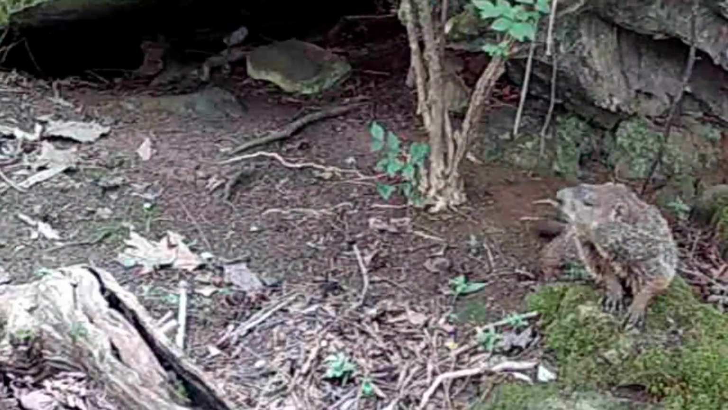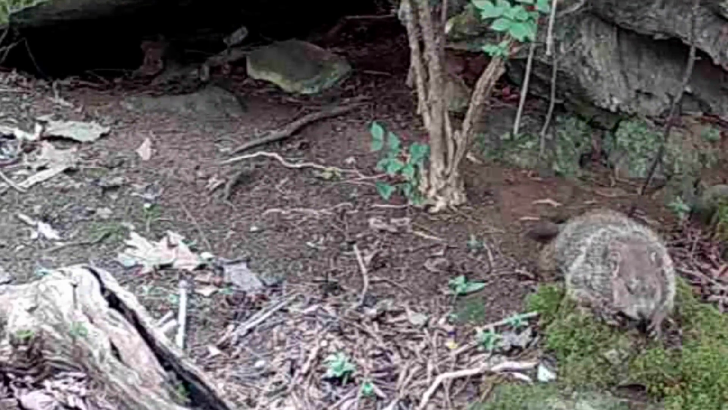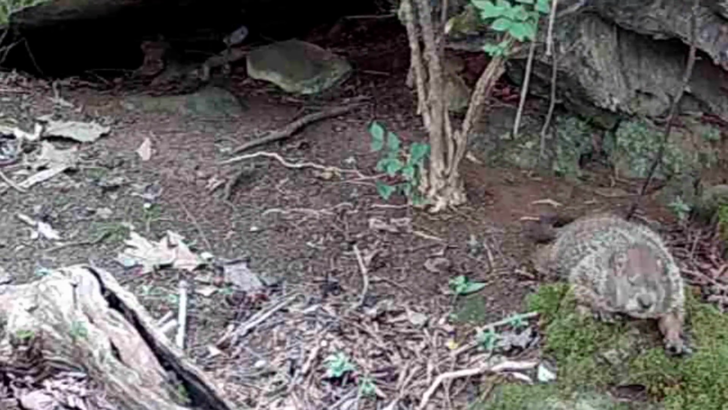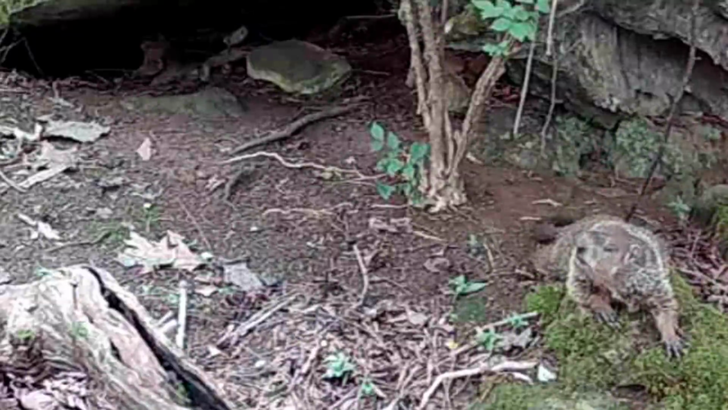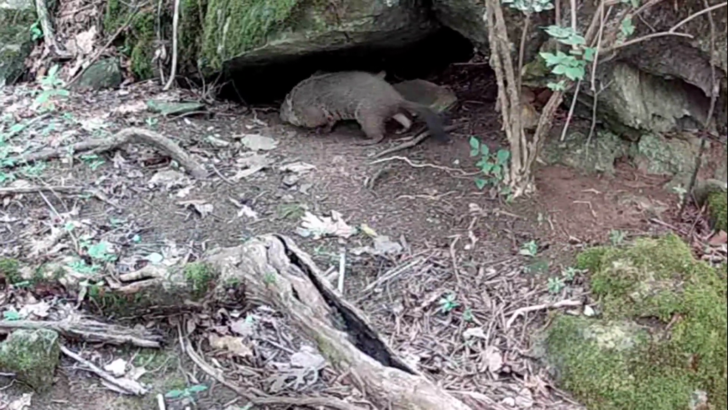Well, on a hot day, ain't nothing better than doing what Dirty Dan's doing. Just stretching out on a good old cool rock there. Taking it easy. My kind of day. But I guess he figures out that it's cooler up under the rock. So he's gonna head in.